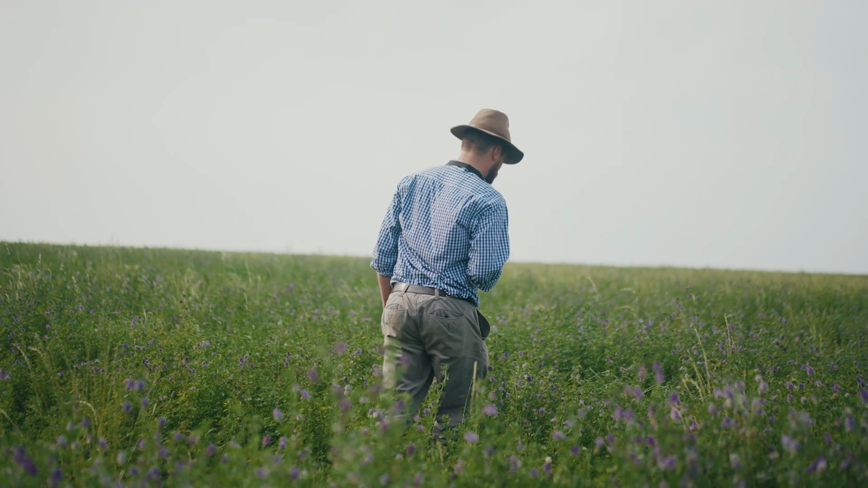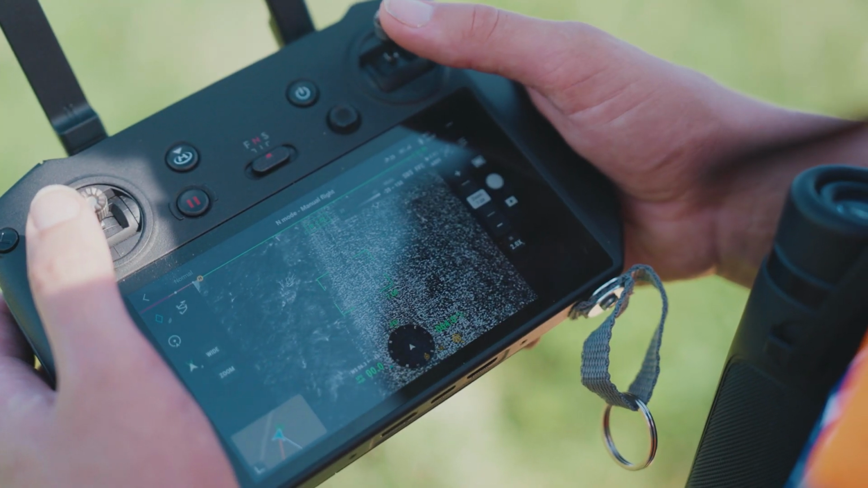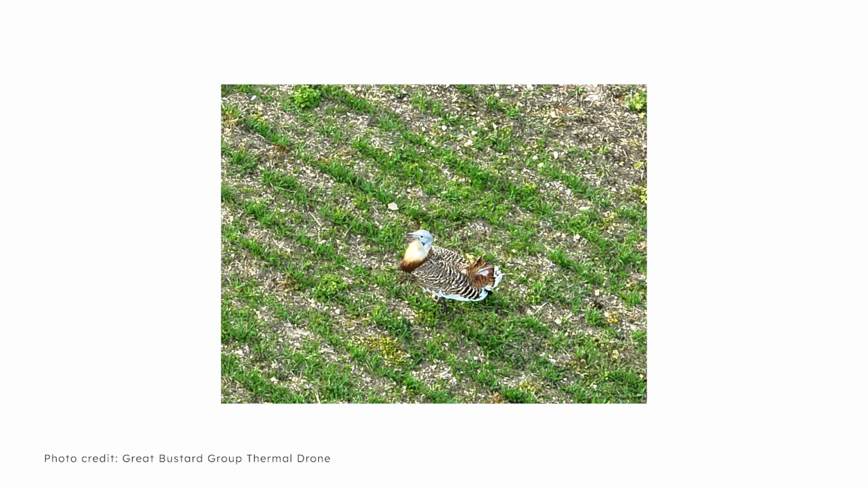I joined the Great Bustard Group about 2.5 years ago as a volunteer. Since then I have been involved as a drone pilot for the purposes of monitoring nests and identifying where birds are. We'll be scanning very early in the morning for any thermal hotspots on the ground. 9 times out of 10 it'll turn out to be hares, but every so often we find female bustards.